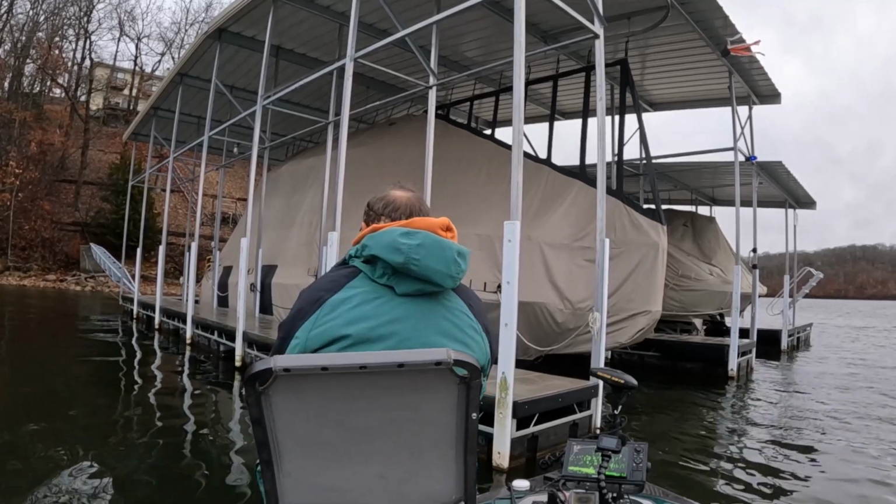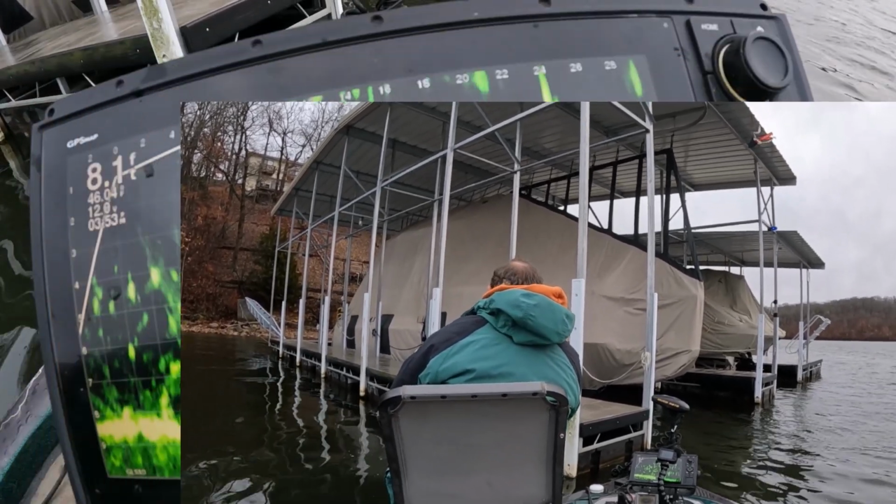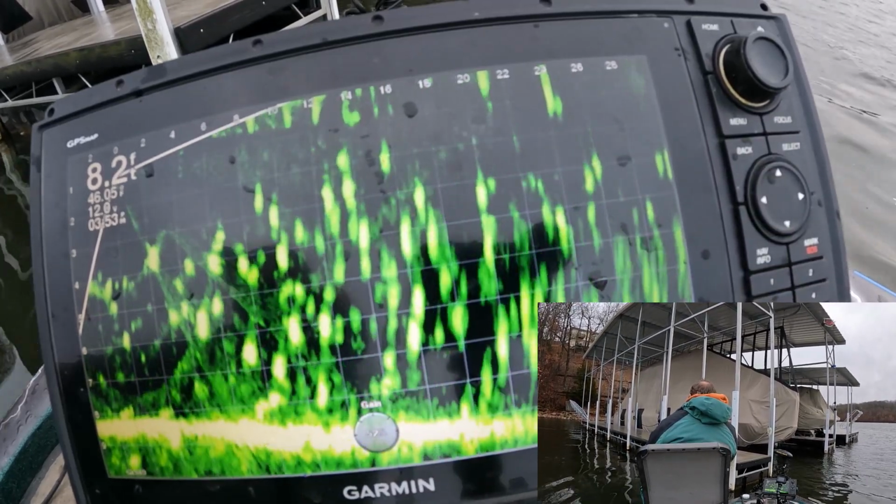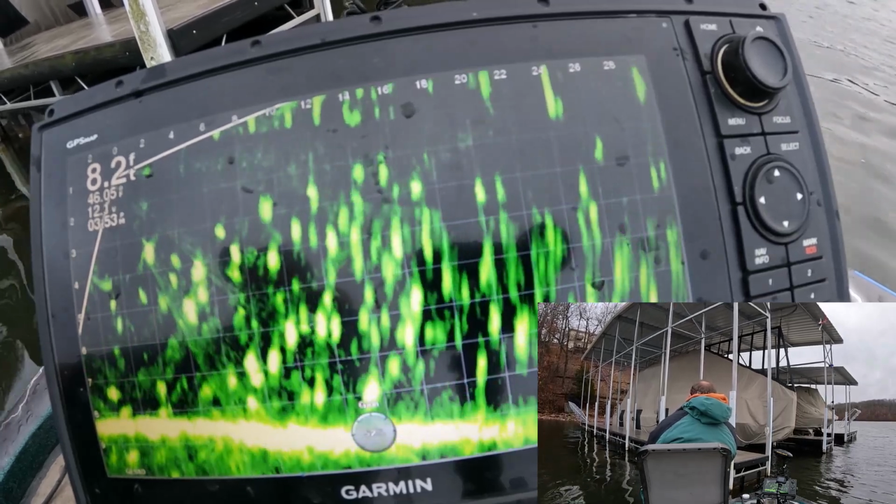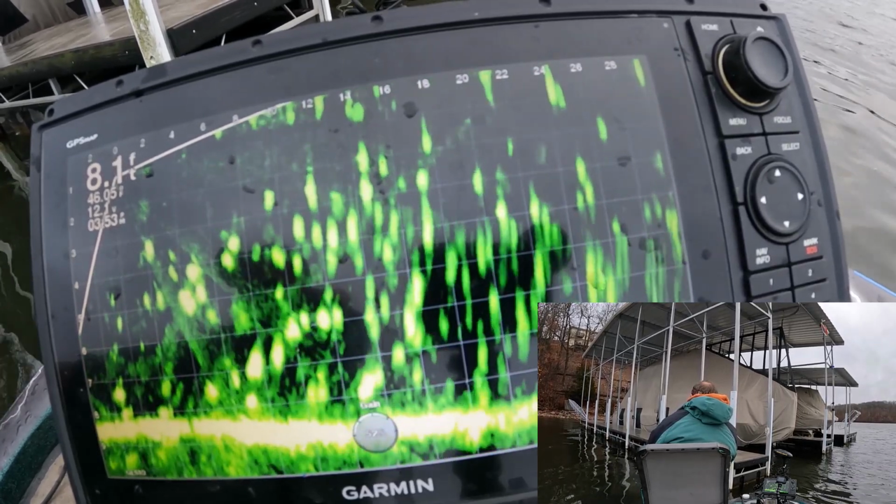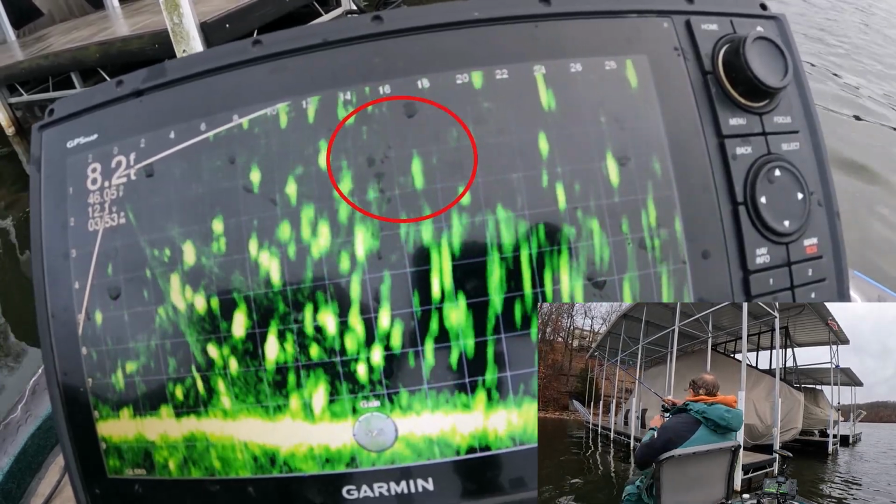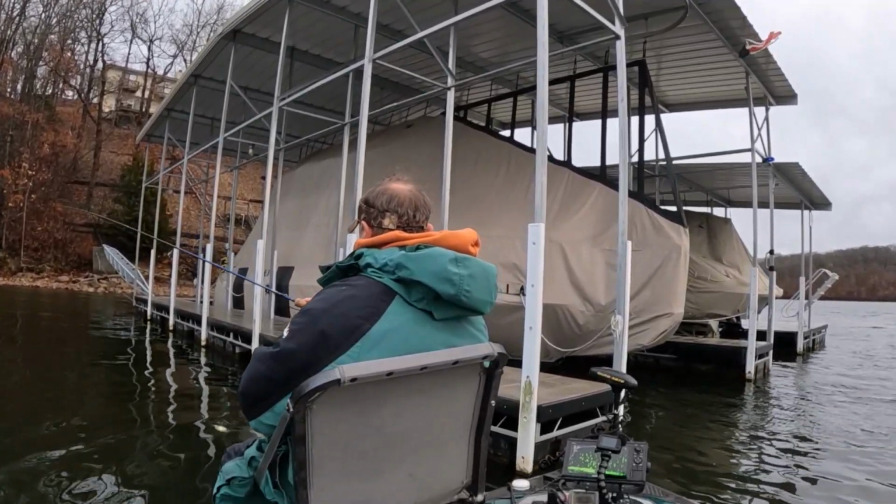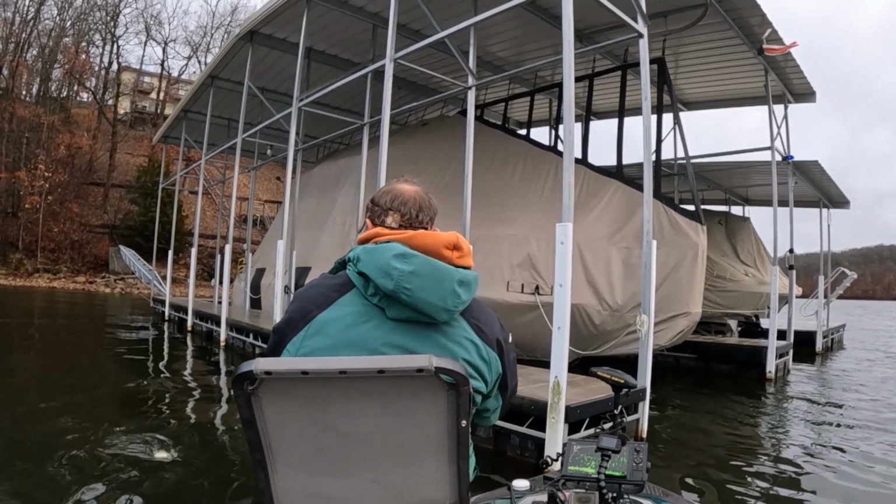I think my biggest fish of the day came with the jig hanging over the side of the boat. I didn't make the right cast that time. I got too close to the dock. Fish on though. Fish on. Oh yeah, he's a nicer fish here. Get in here.